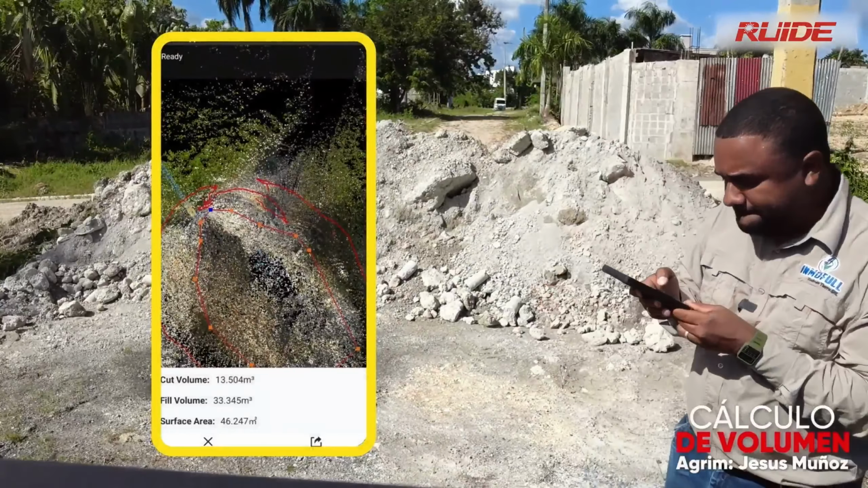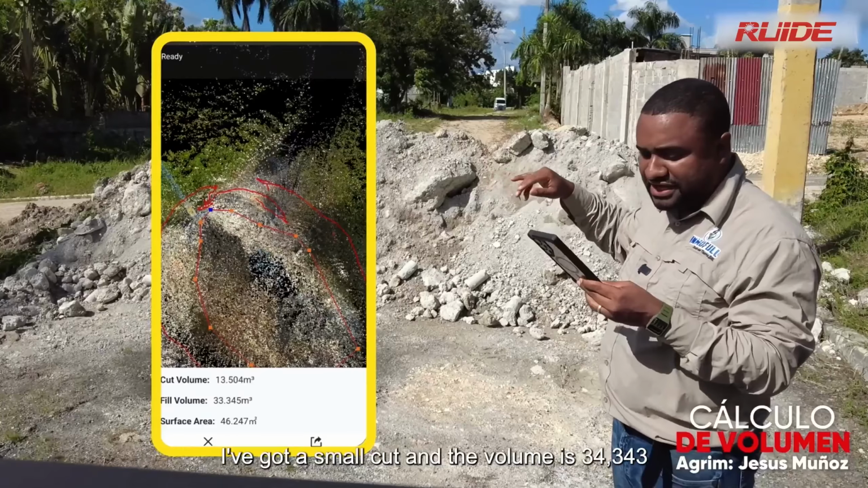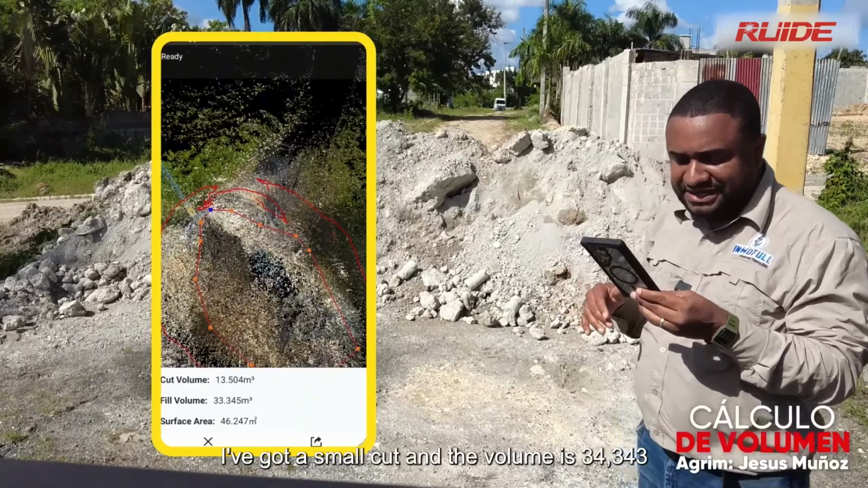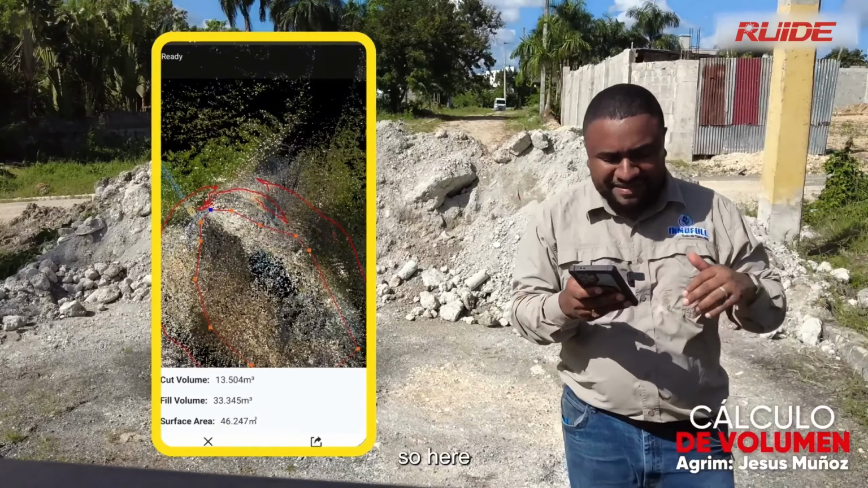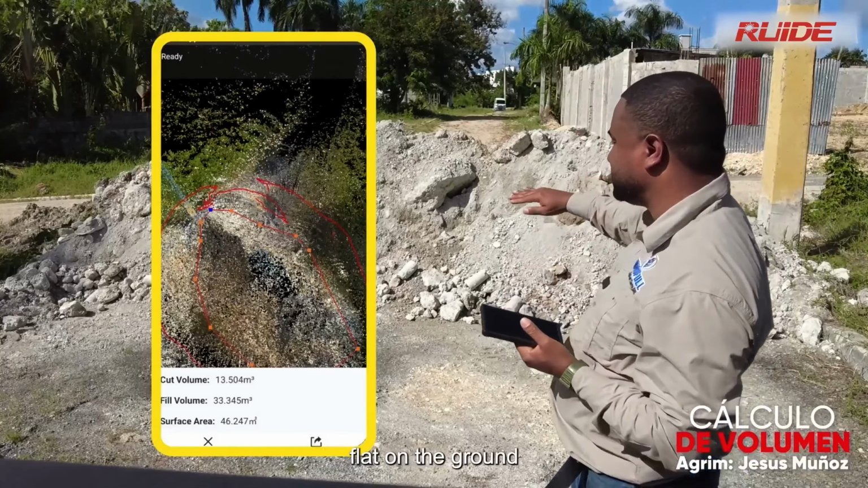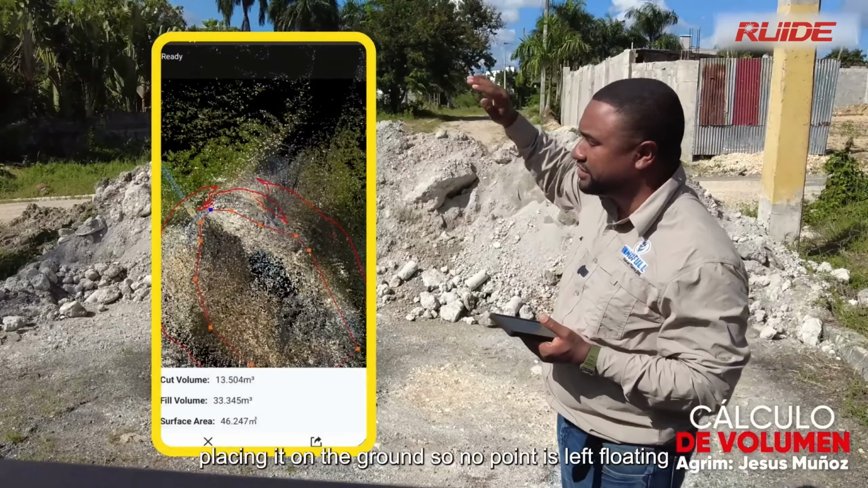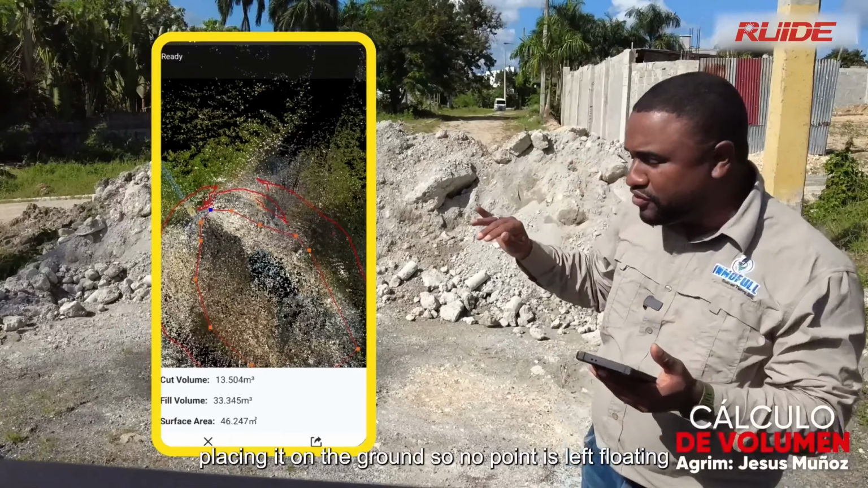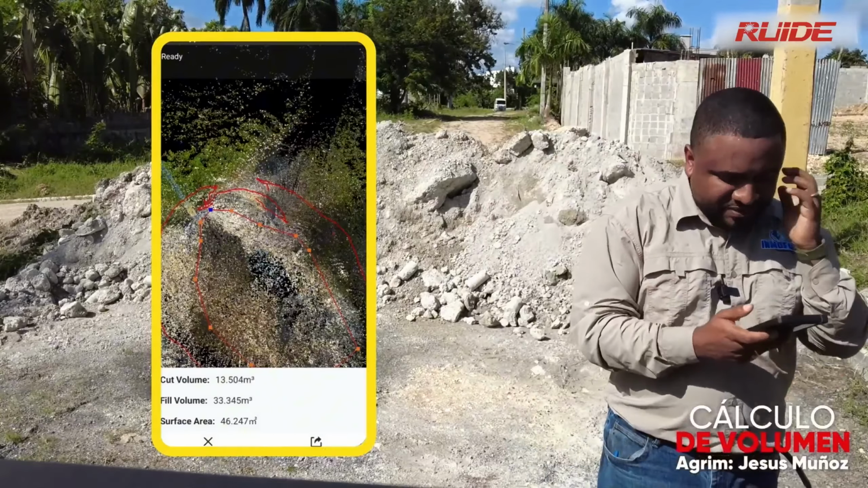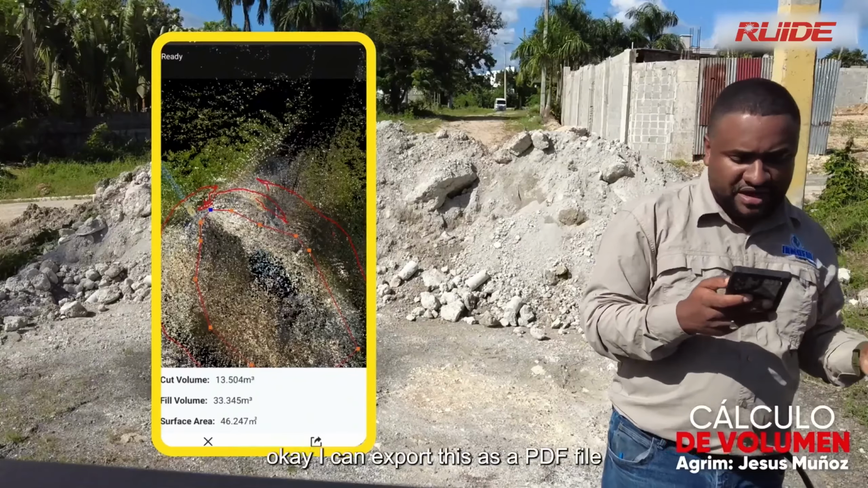In places where I was forced to take the high ground, I've got a small cut, and the volume is 34,343. So here I'm getting cut and fill because my polyline wasn't completely flat on the ground. I need to make sure I do it carefully, placing it on the ground so no point is left floating. Otherwise, it will calculate some data for the cut and fill. The total surface area is 46 square meters, okay?